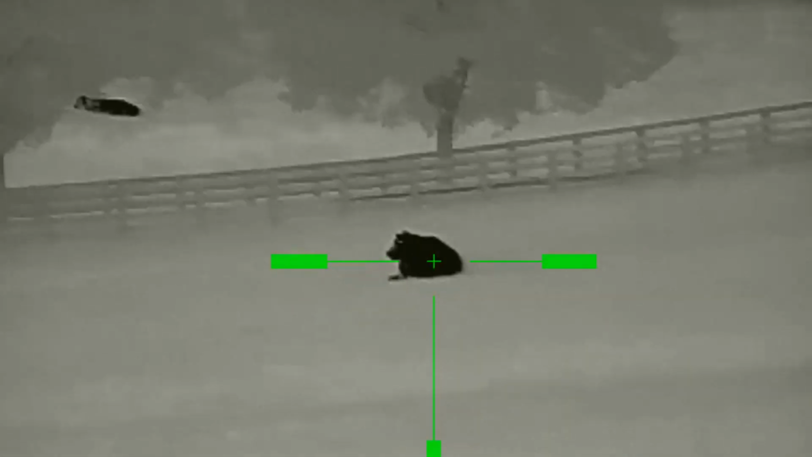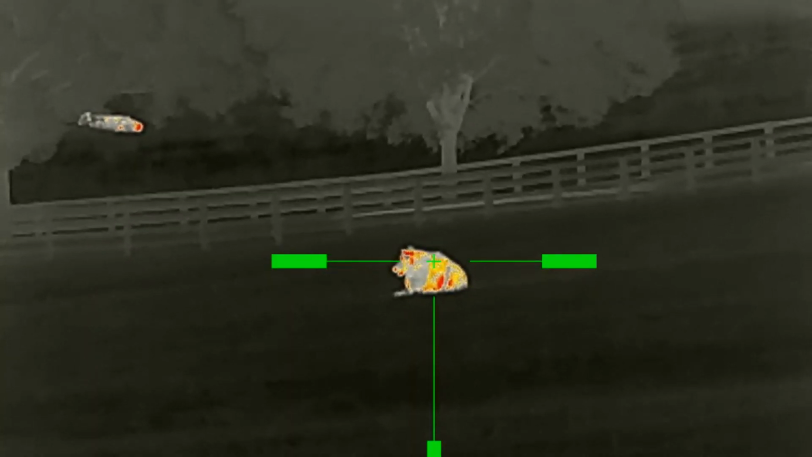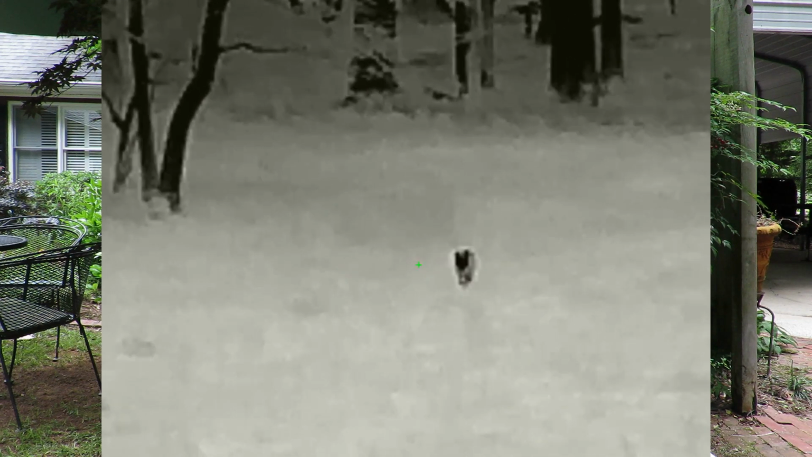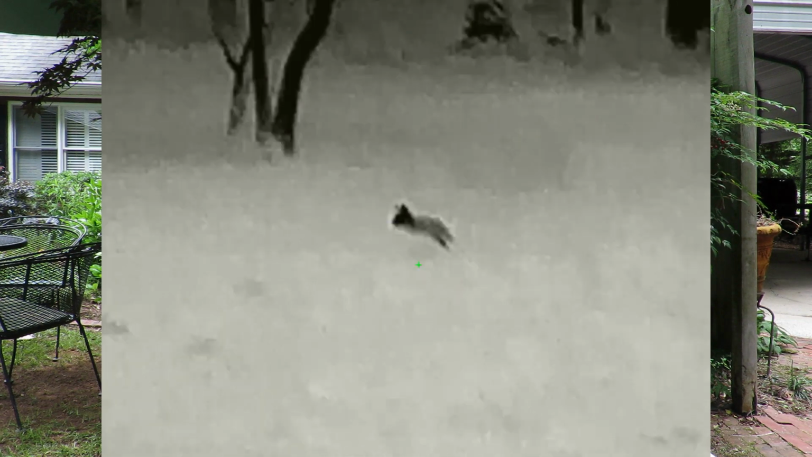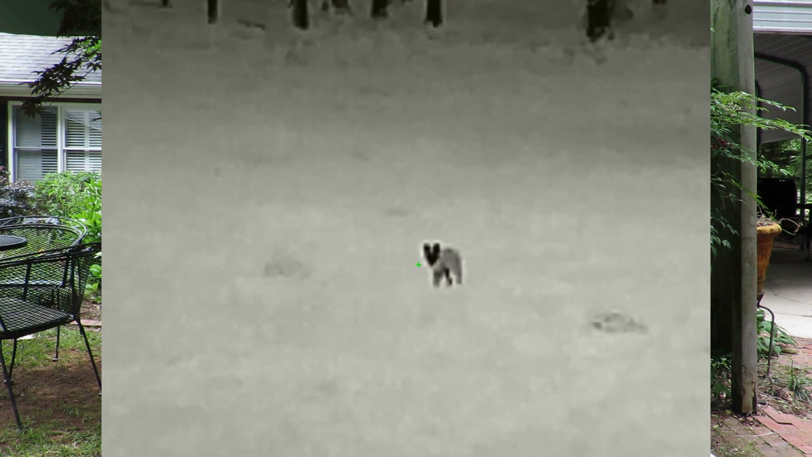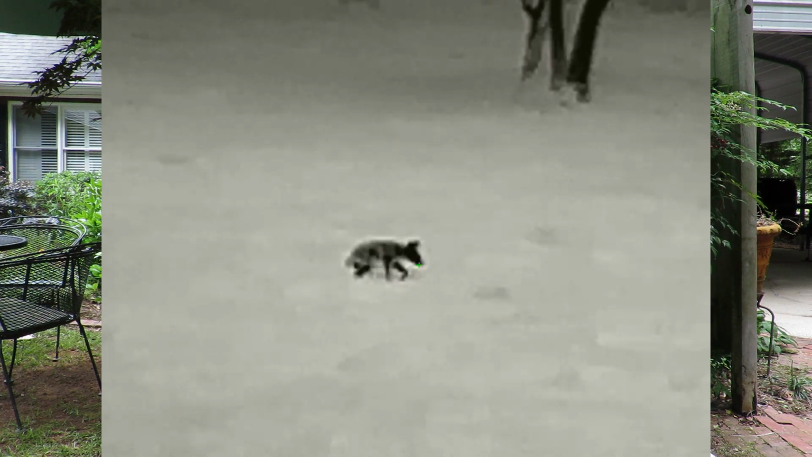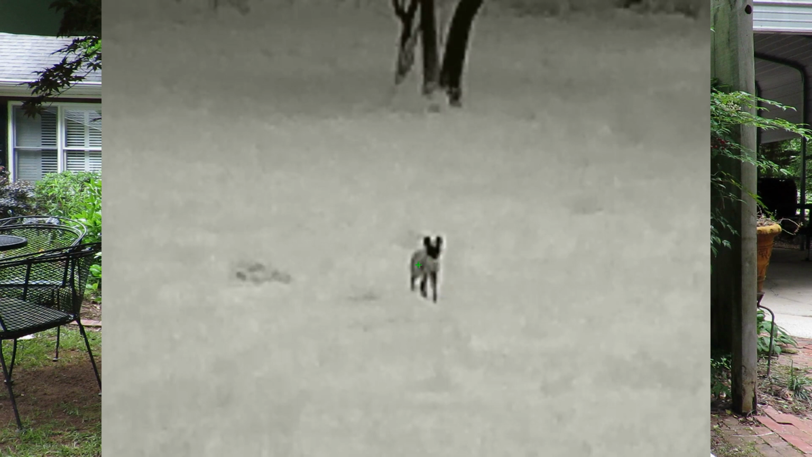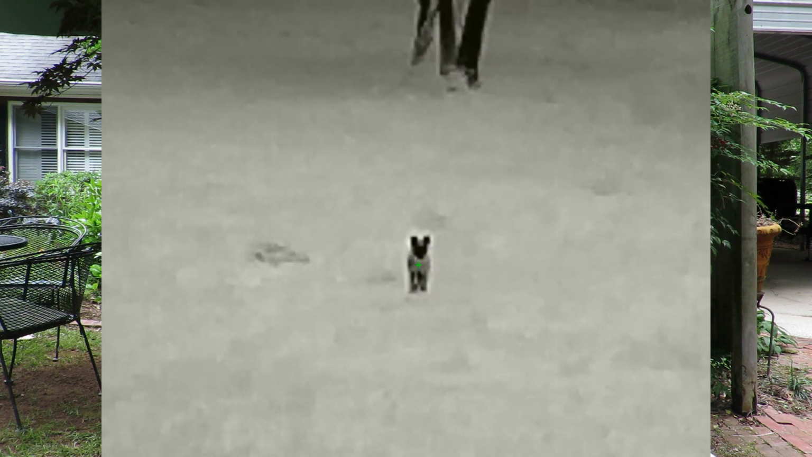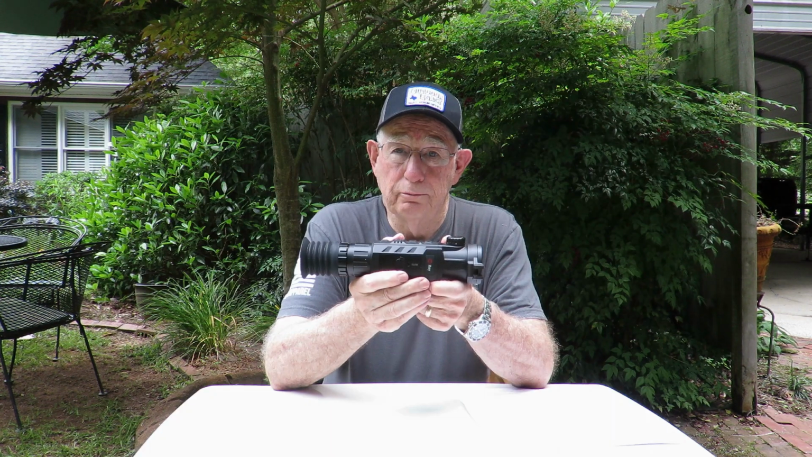The 12 micron processor gives you a good image even when you have to zoom up to 8 or 16 power. So when you're out there at a long range, you've got to make that shot on that coyote. The area around the coyote may be pixelated in the background, but the coyote will have a good sharp contrast because the heat separation is really good, so you can still make that shot out there at a long range. And I think that's one of the great things about this scope.